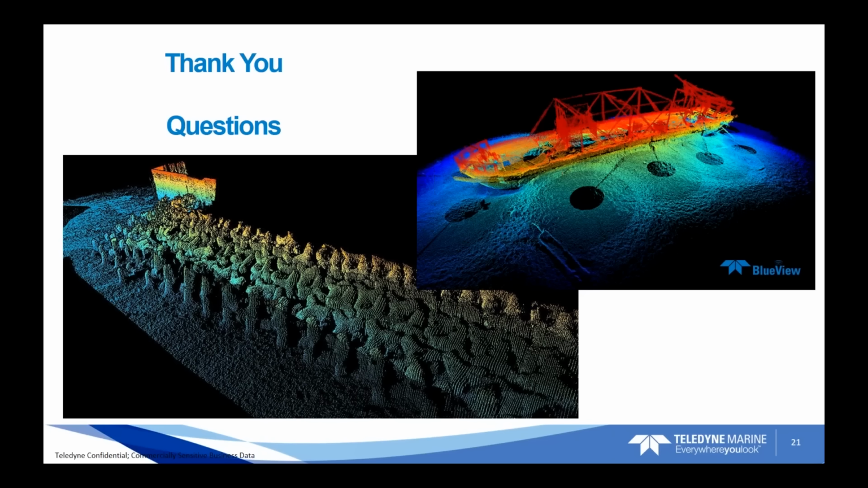Next question I see is how long does it take to scan? So each individual location is different again, but you do have some parameters that you can adjust to increase or decrease the amount of scan time it's going to take. For example, if you look at the image here, this is a full 360-degree scan that we collected. So that would take longer than if you set the system to only do a 180-degree scan in the direction of the area of interest.